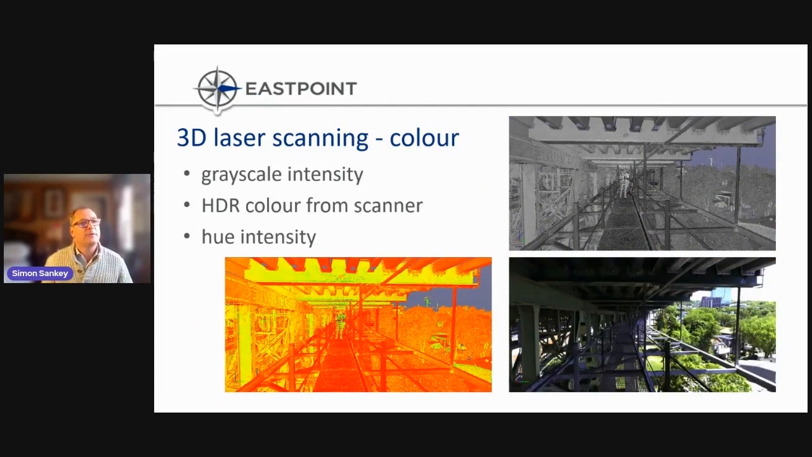In the point cloud file format, we can adjust the color intensity to best display the existing conditions. In the top right there, you can see a monochromatic grayscale view. It's often the best way to interpret data in darker areas. You can see there's better contrast there. The hue color on the bottom left shot, also useful where there's very little light, gives you a lot of contrast and makes things a lot clearer.